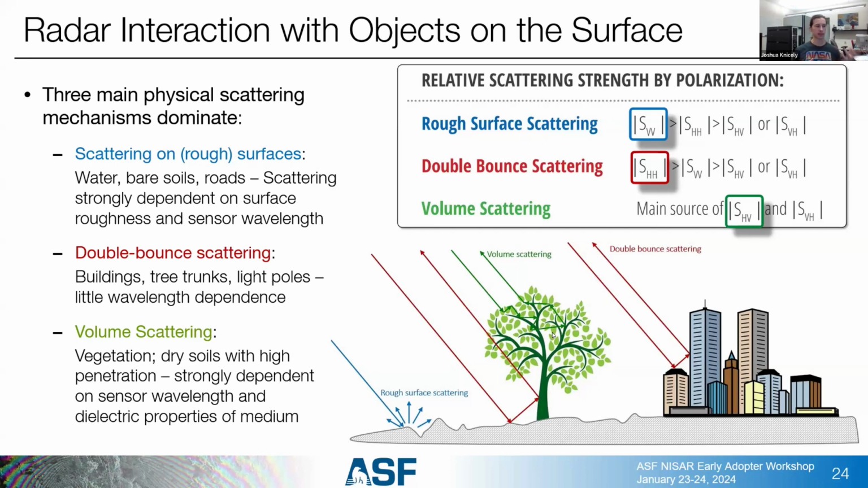This can happen in tree canopies, and in sand or dry alluvium. Basically it takes the energy from the transmit that we gave and then redistributes it into all the other possible polarizations. And so when we're looking at volume scattering, what we generally expect is for all of the signal strength that we're getting back to be decreased.